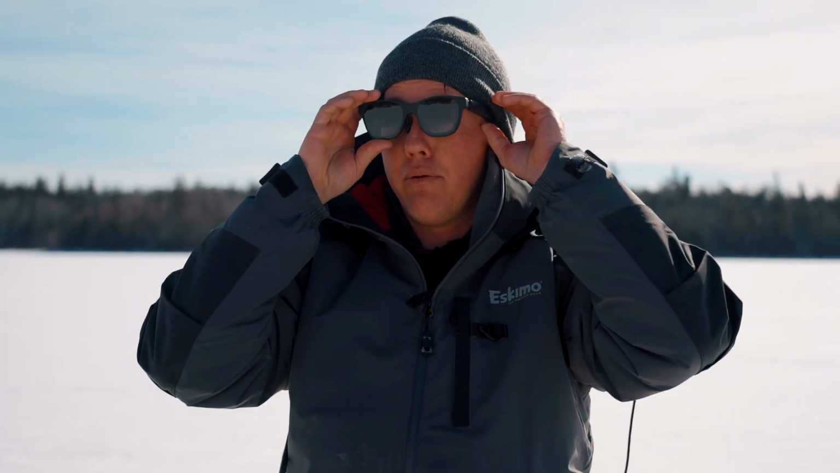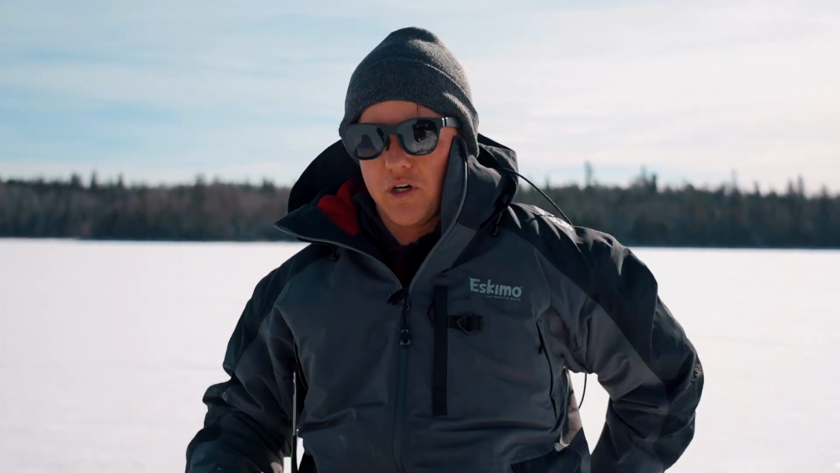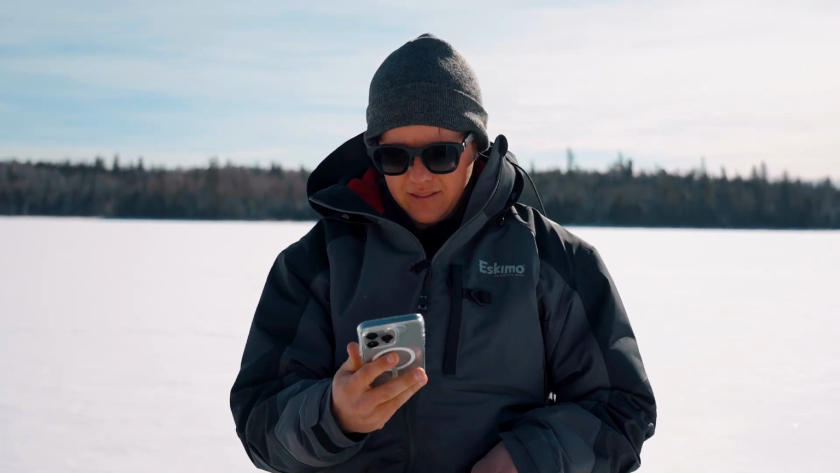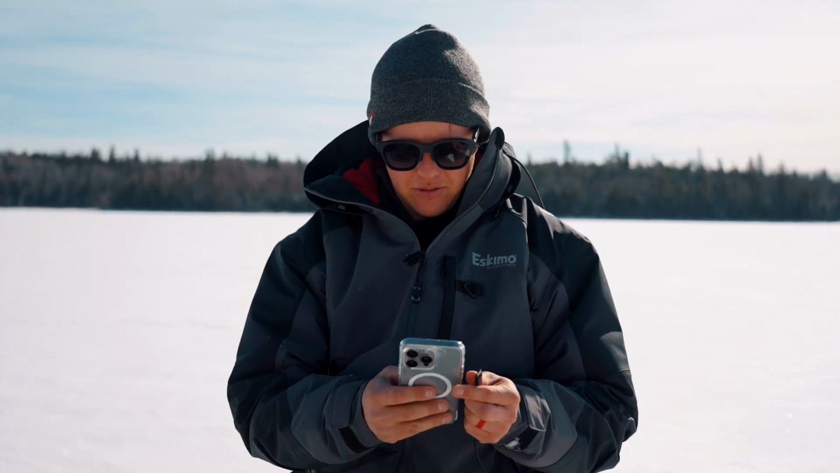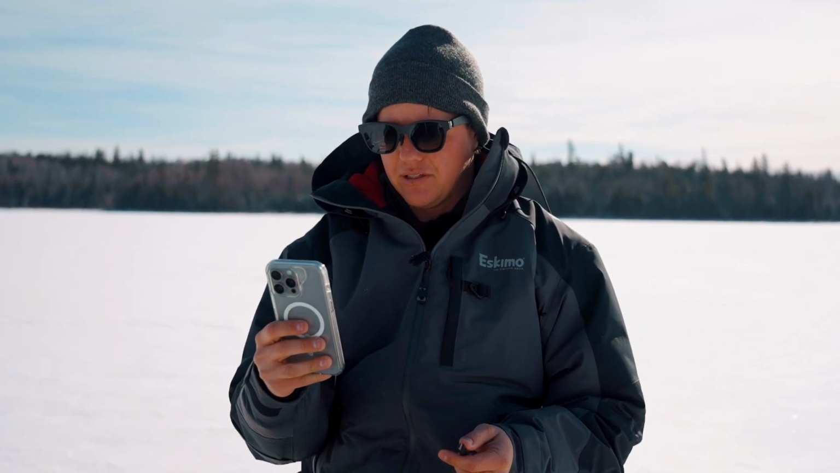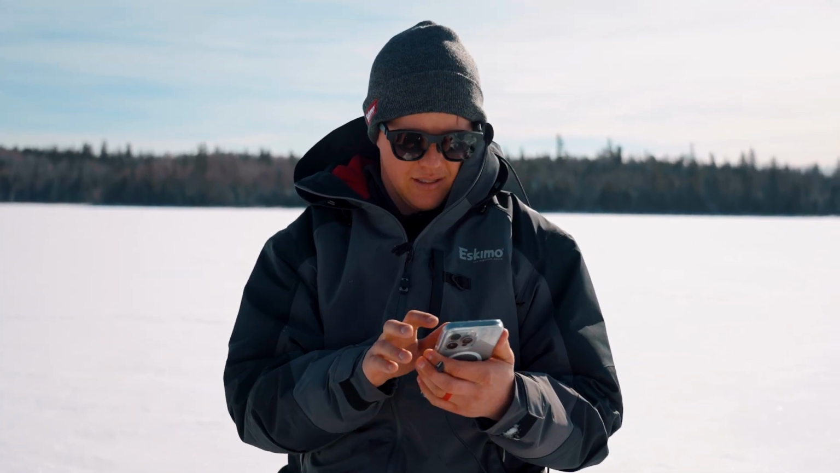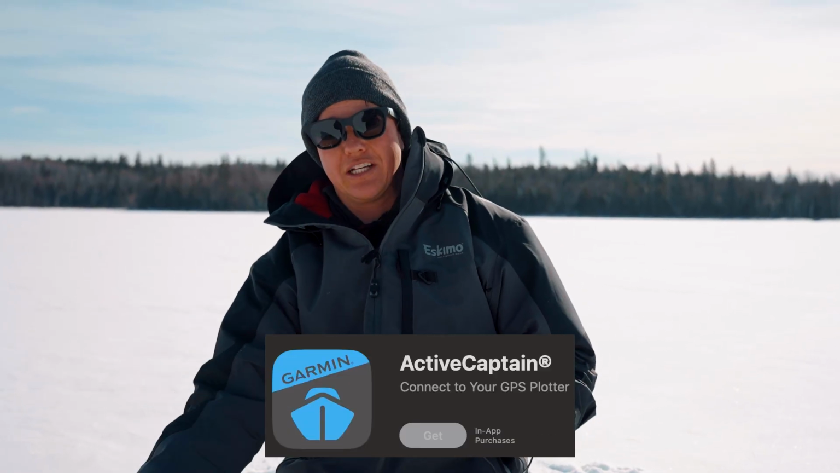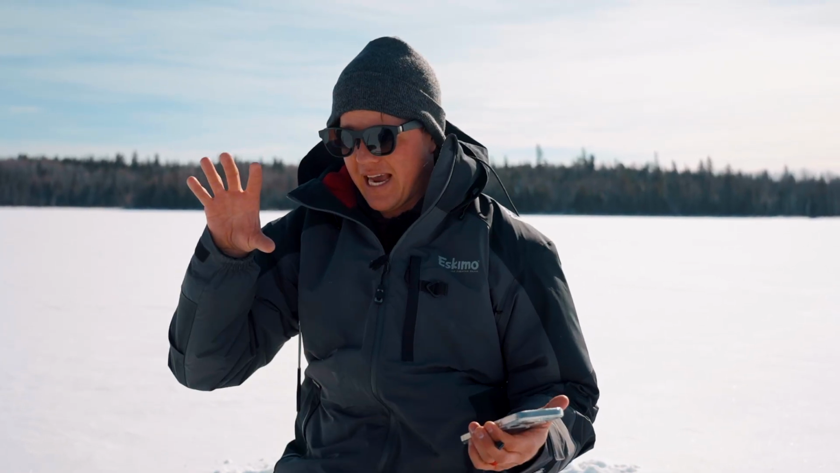One thing I did look at when I was researching these glasses is which works the best in bright sunlight, because when you're ice fishing, it is super bright. So now, USB-C goes into my phone. Face ID is not working because I look like a goof. Okay, so the next thing you need to get ready is the Active Captain app. It's a Garmin app, works with certain devices where it'll cast your screen onto your phone. So what I'm doing is I'm casting it from my Livescope onto my phone, and then from my phone, it's using the USB-C onto the glasses.